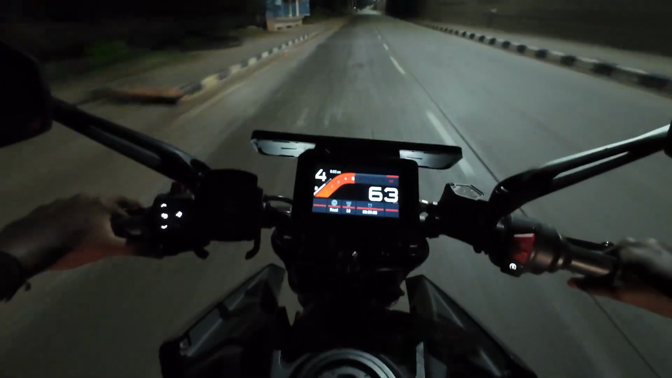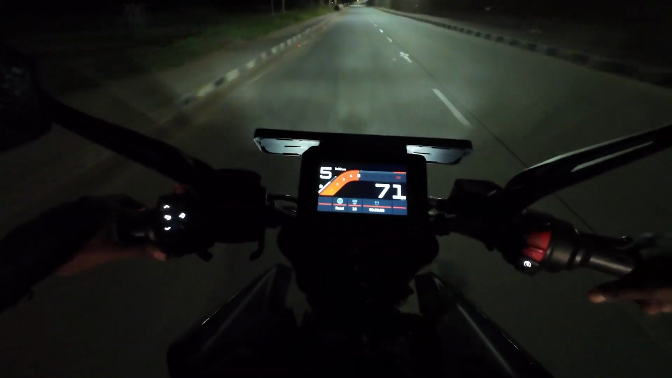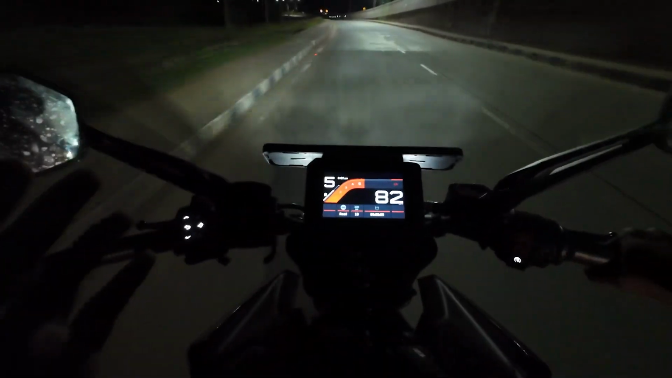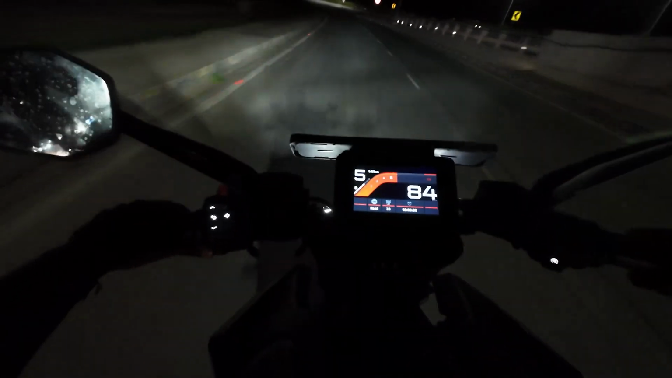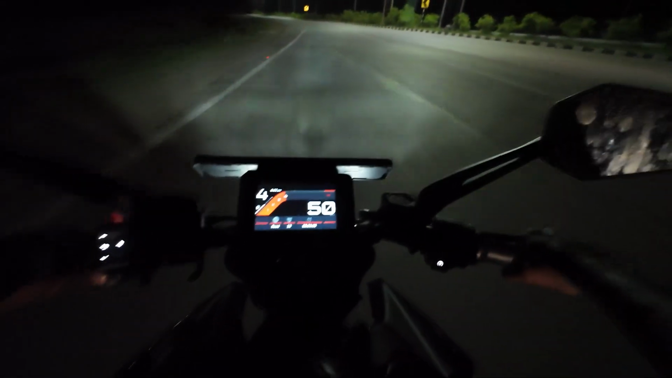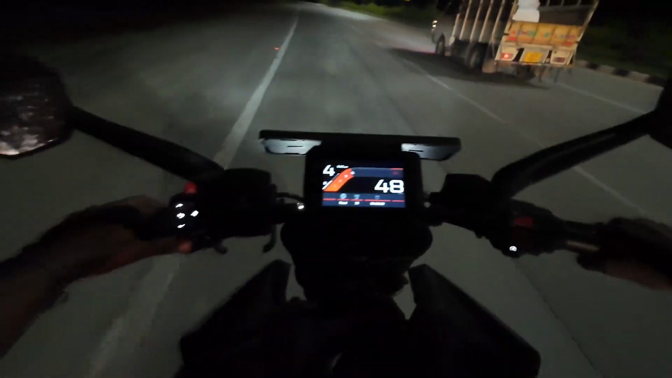I'm planning to use the same setup on a monsoon ride this July, most definitely towards Maharashtra, or we might go towards the coastal areas and the Western Ghats of Karnataka.